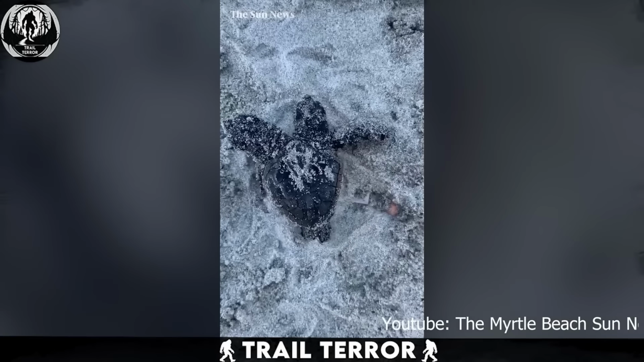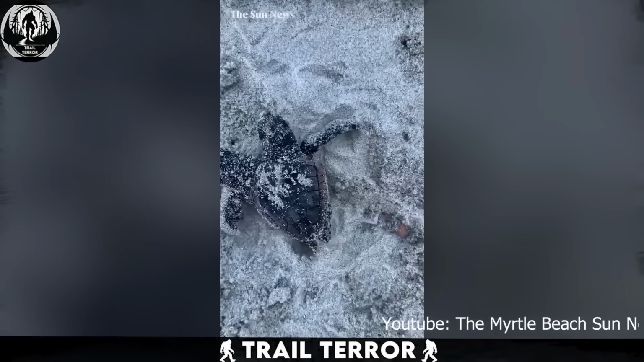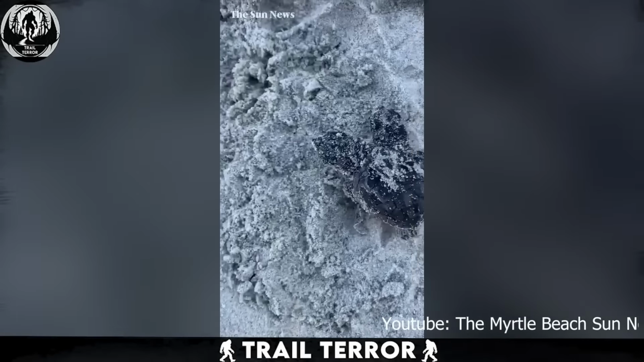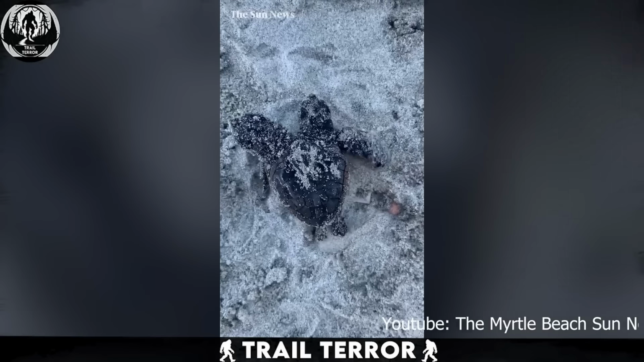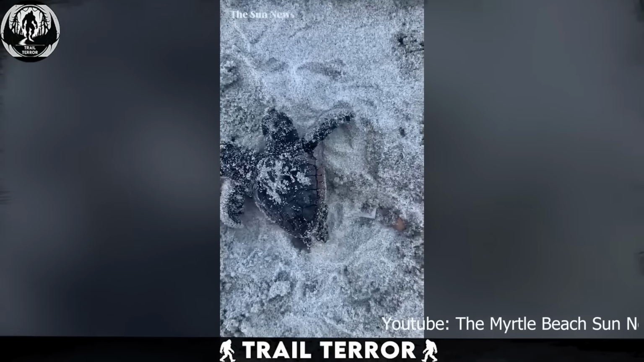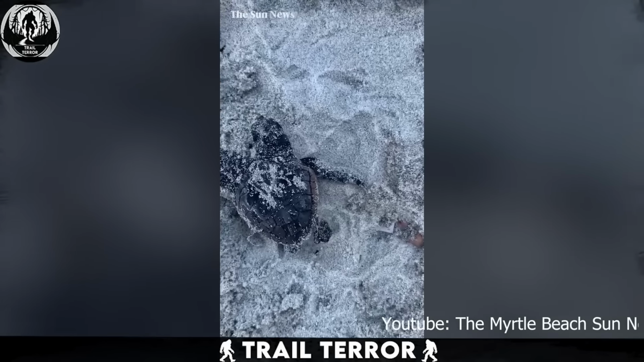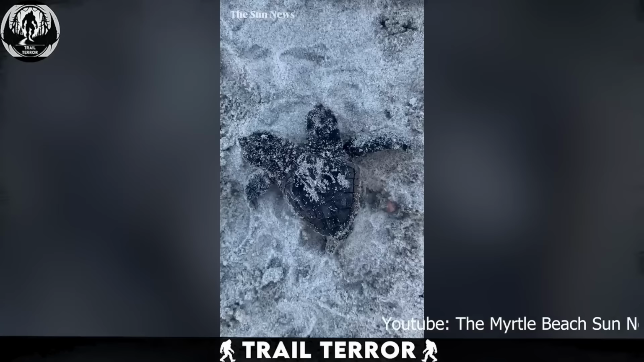Now, before you start thinking this turtle is from another dimension, let's reel it back in. This is most likely the result of a genetic mutation that caused the turtle to develop two heads. Mutations can lead to some pretty weird alterations in appearance, but I think we can all agree that this two-headed turtle is pretty fascinating to behold.